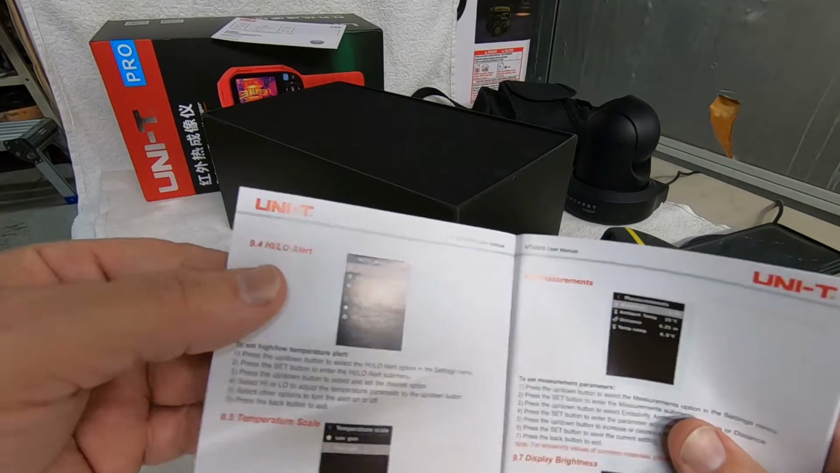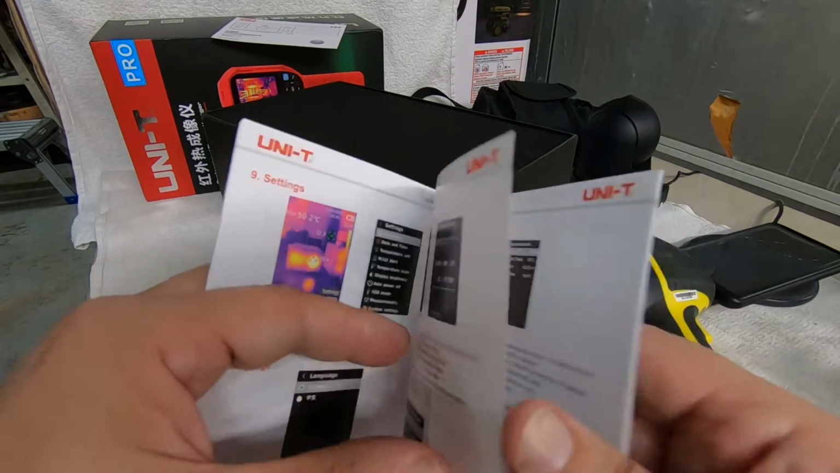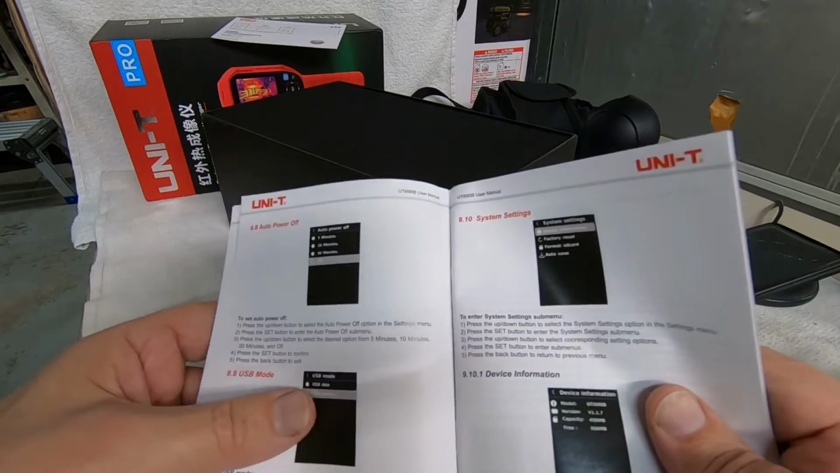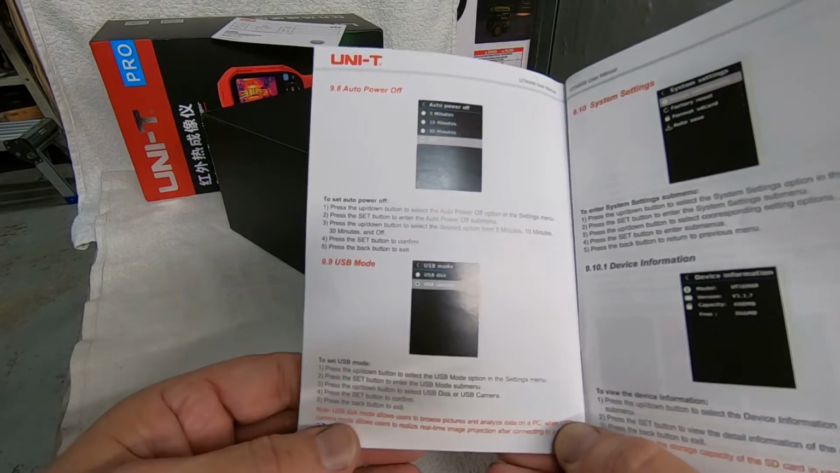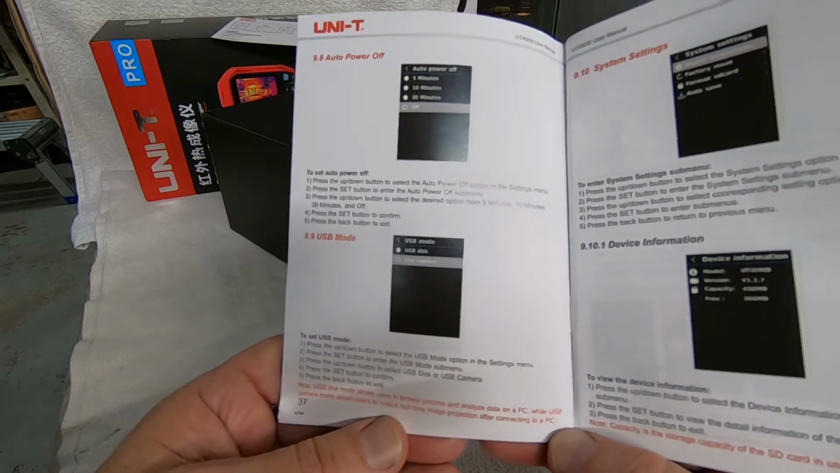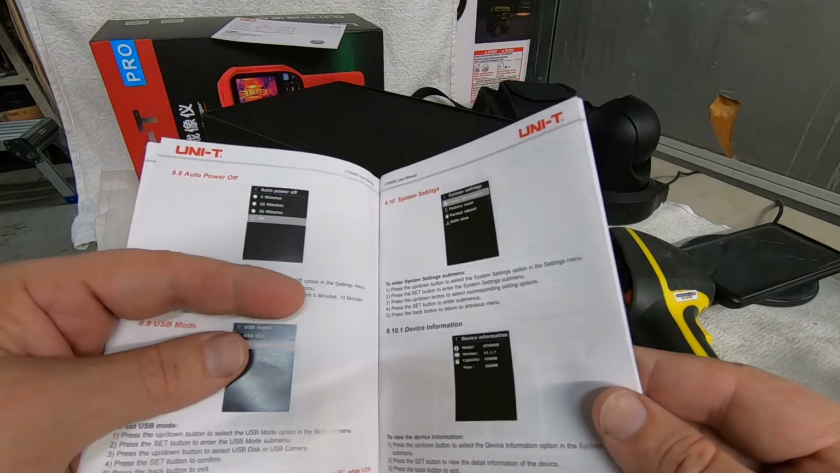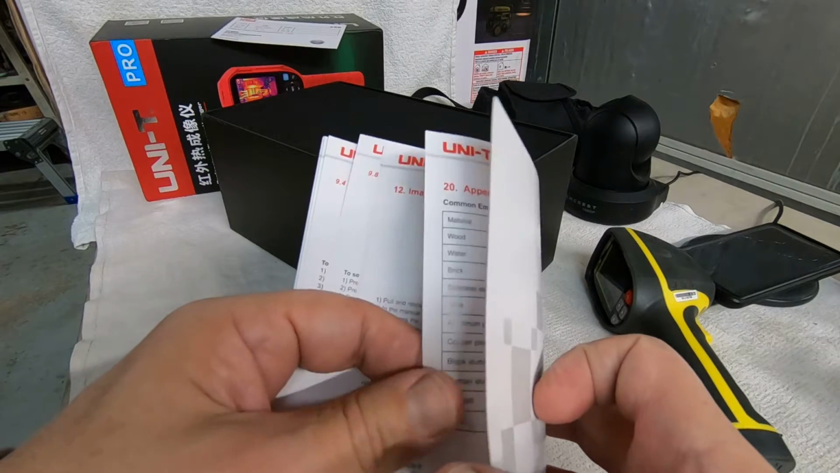And that's the way a lot of this stuff is. Most of it's self-explanatory. You got your high-low alert, you can turn that on and off. And we'll go through the settings real quick. But it doesn't really tell you a whole lot about what some of the settings are for. Sometimes it does have a note down here that kind of tells you, for instance, USB mode. USB disk mode allows users to browse pictures and analyze data on a PC, while USB camera mode allows users to realize real-time image projection after connecting to a PC. It'd be nice to have that sort of thing on pretty much every different setting that you can have.